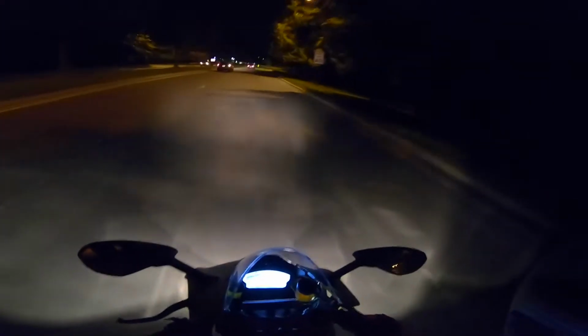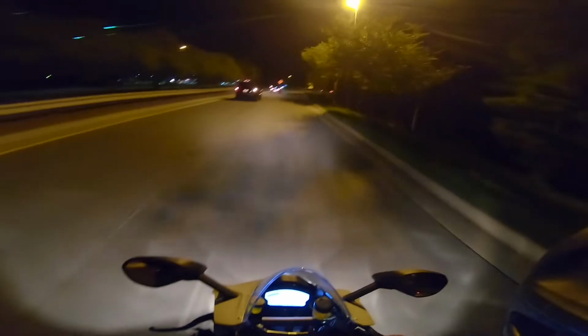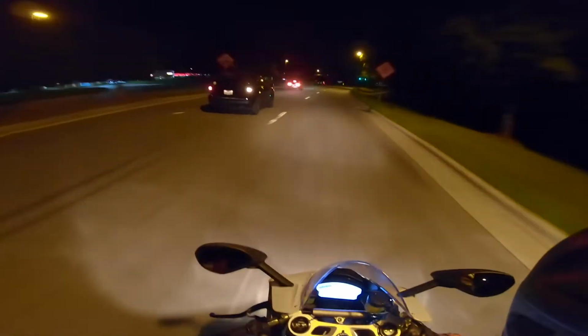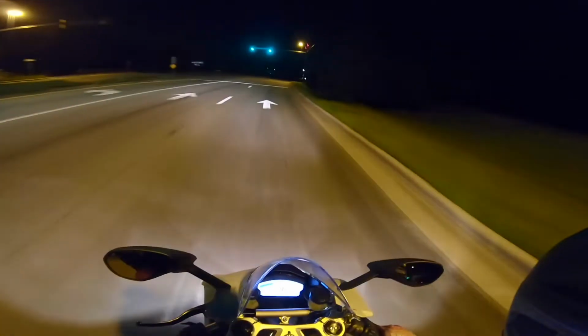Now, my keys to motivation are A, consistency, B, motivation, and getting that motivation up. I think I'm going to run to downtown Raleigh tonight. I haven't done a night ride in forever, so I actually want to go out and enjoy this for a bit.